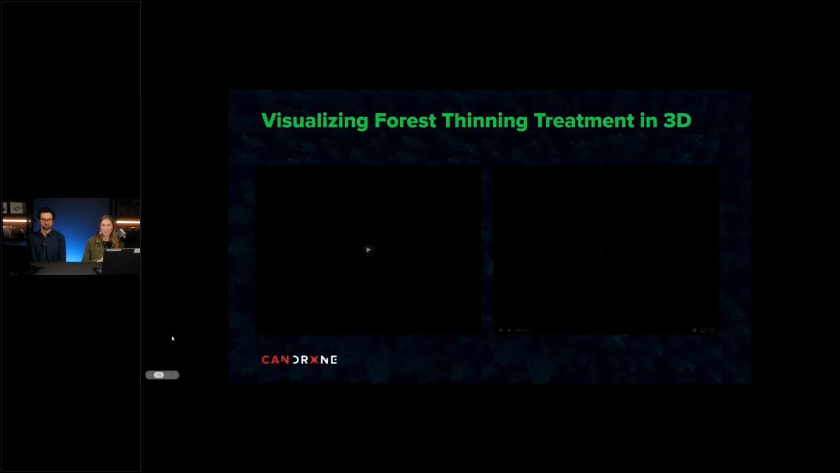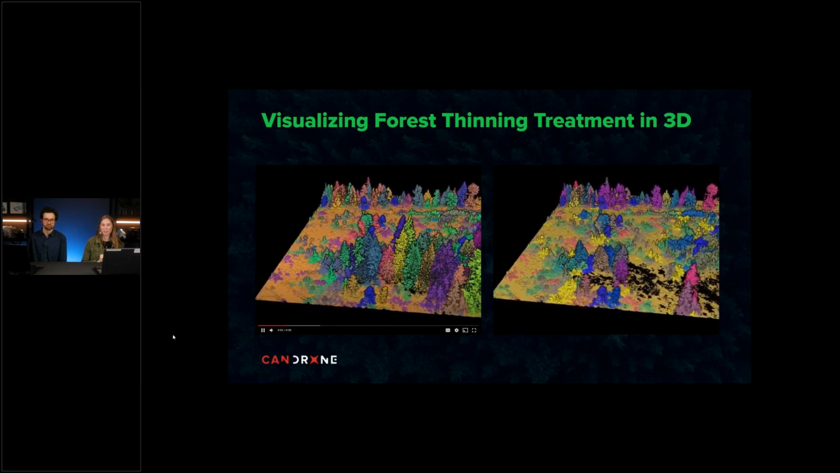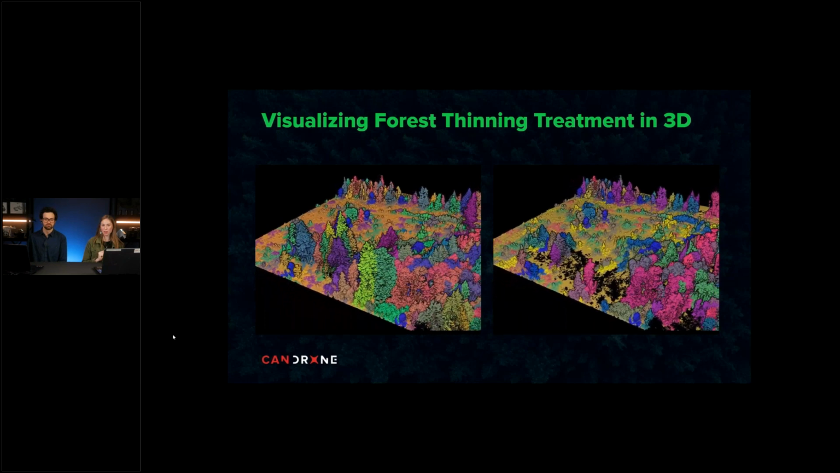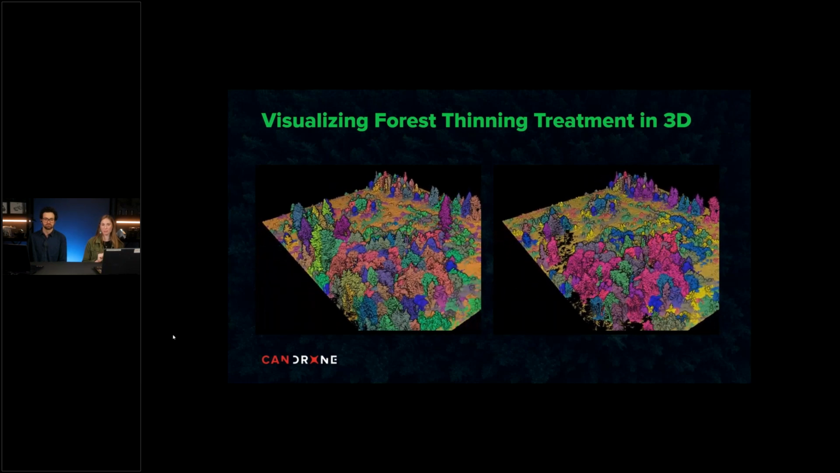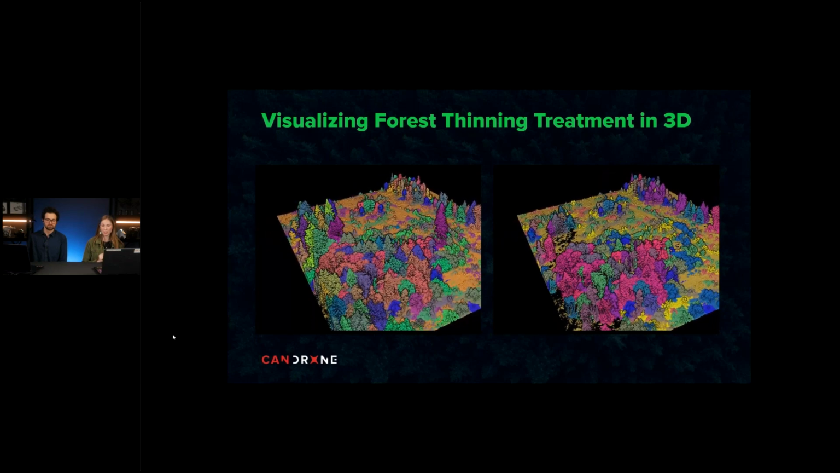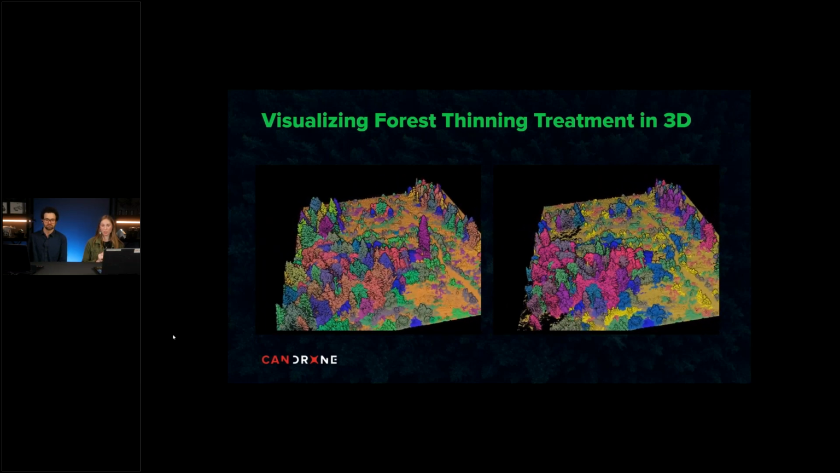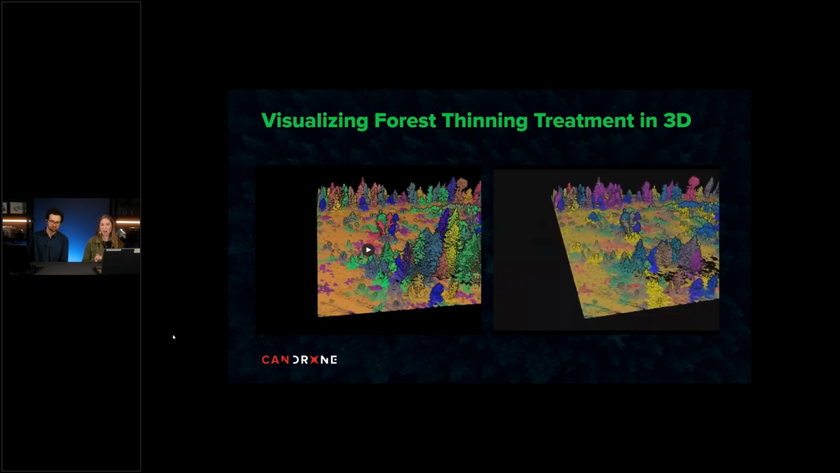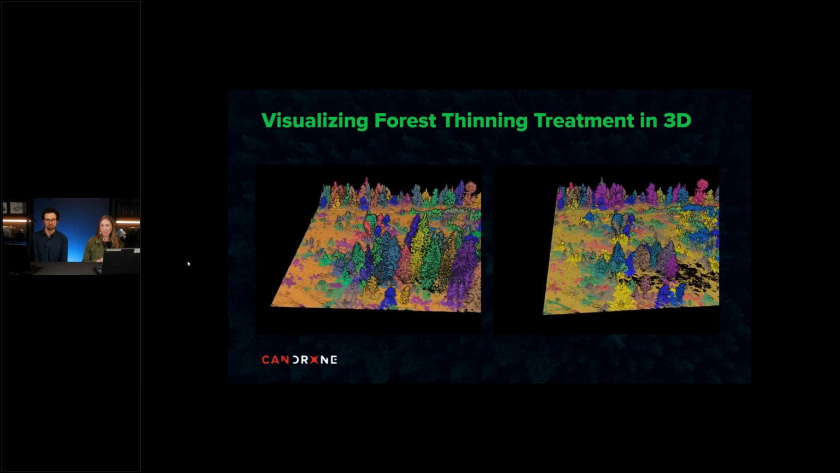And just here, lastly, we want to show that the goal after predicting tree diameter and calculating volume was to select that 15% of trees that we would slate for selective harvesting. So in this visualization, you can see what the forest looked like before thinning on the left, and then what it looks like after the thinning treatment has taken place on the right. I can try to play those again if you want to see in real time.